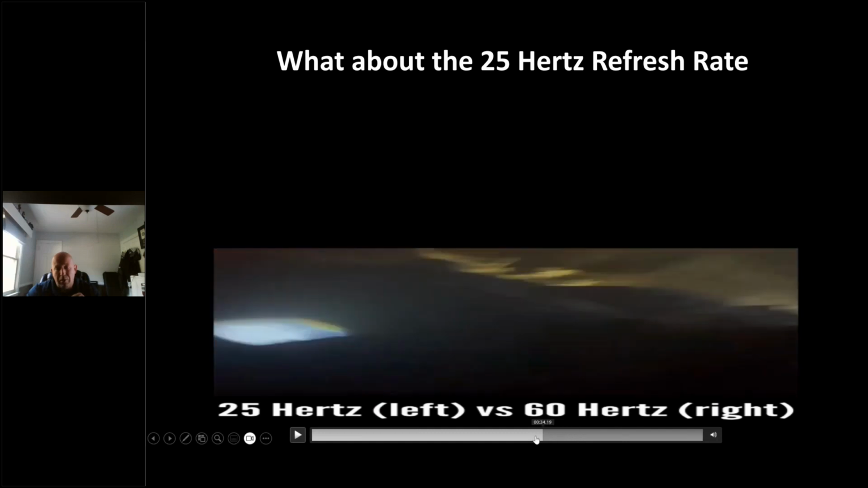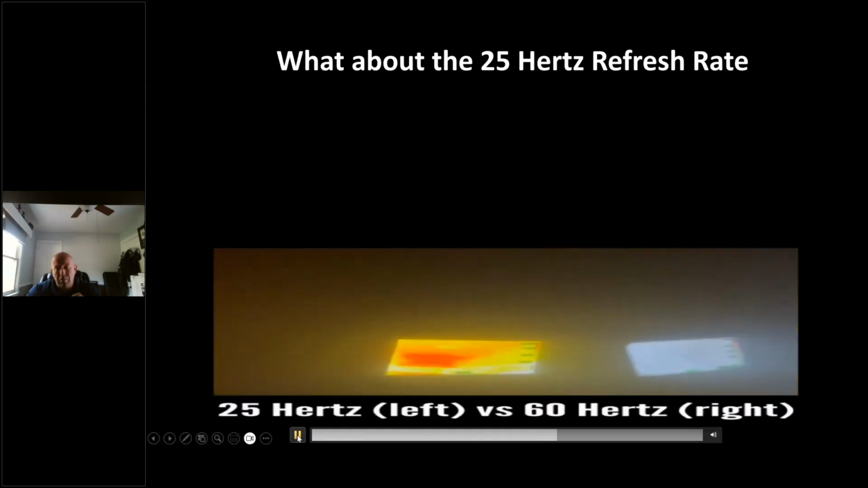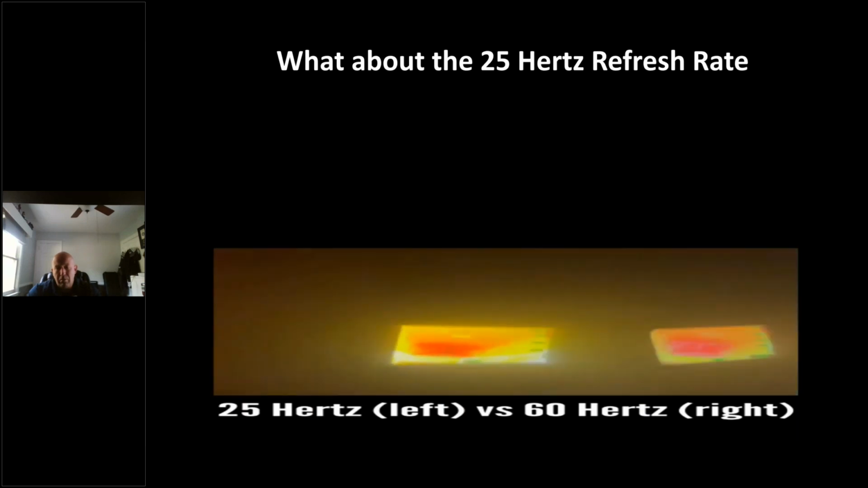Check this out, 25 hertz versus 60 hertz. We raise both cameras up, the Seek automatically colorizes. The one on the right, there's a delay. Watch again. Color, wait.